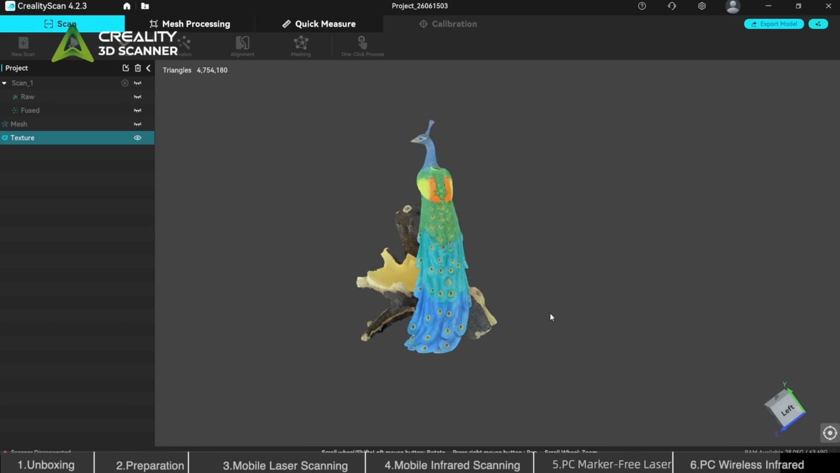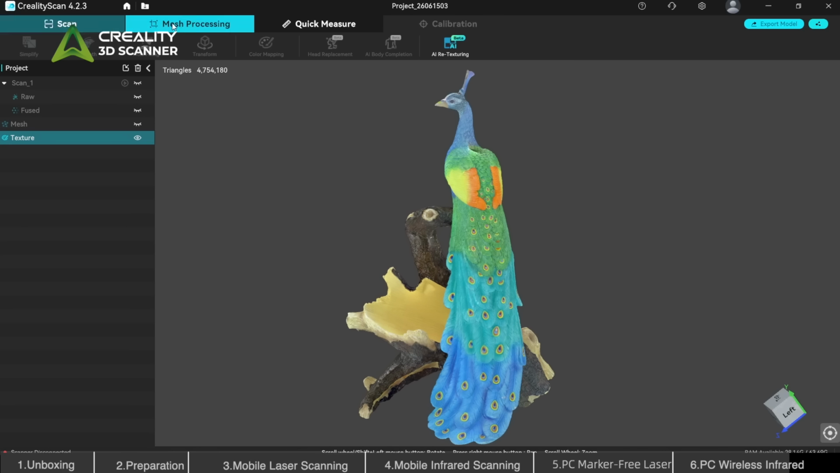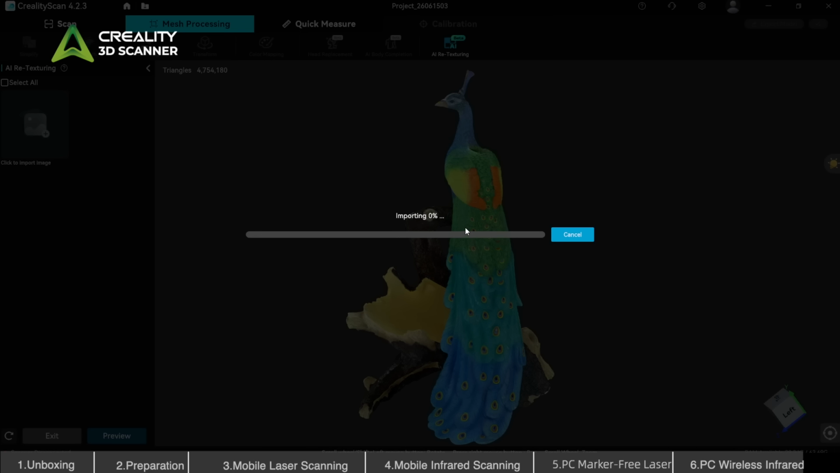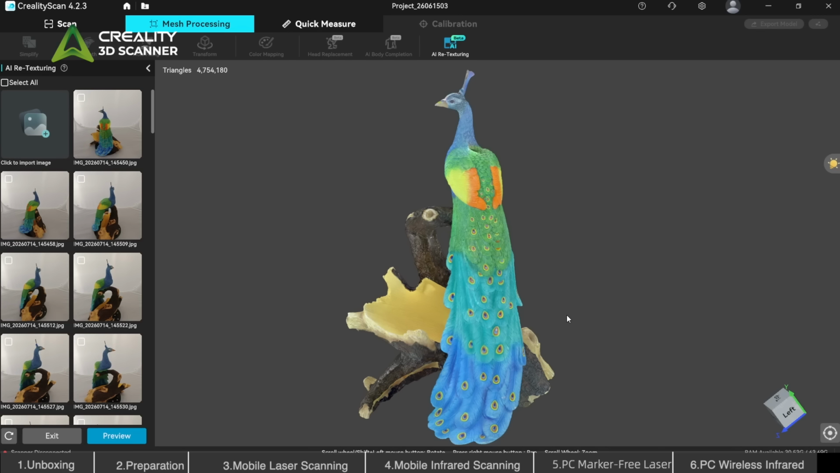Prepare photos of the target object in advance for AI retexturing. Click AI retexturing, and import the object photos as texture references. Use the target object photos captured with a mobile phone in advance. AI intelligently optimizes the texture details of the model to generate a more realistic colored 3D model.